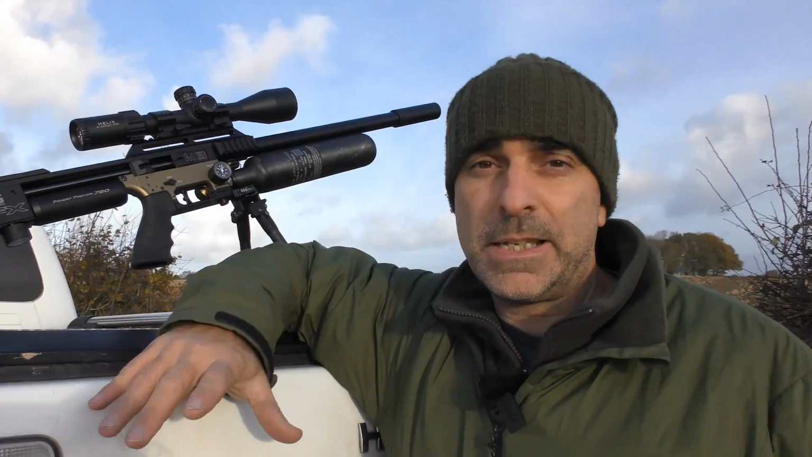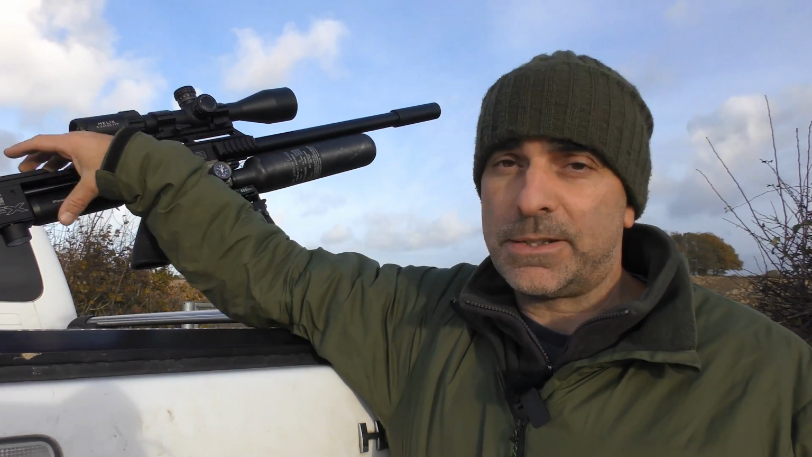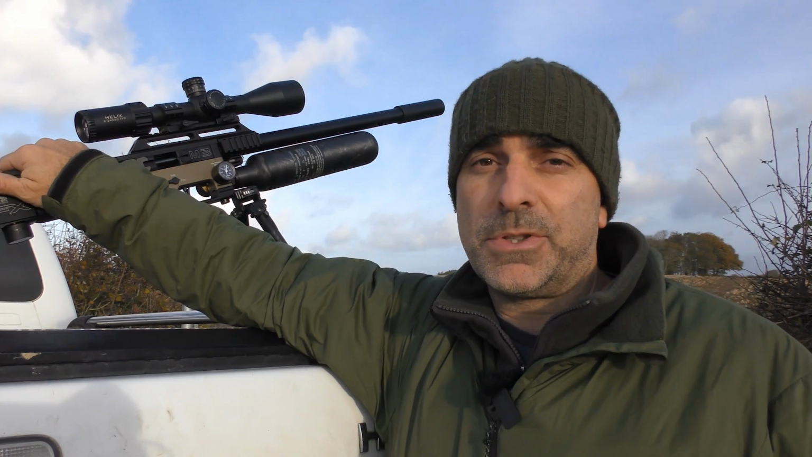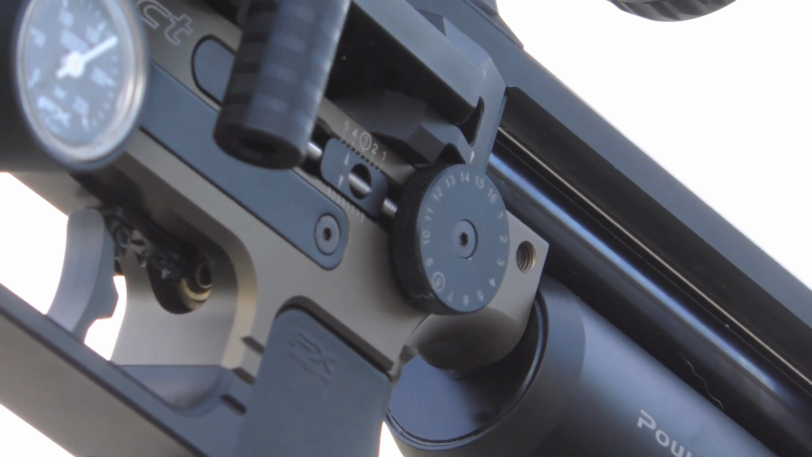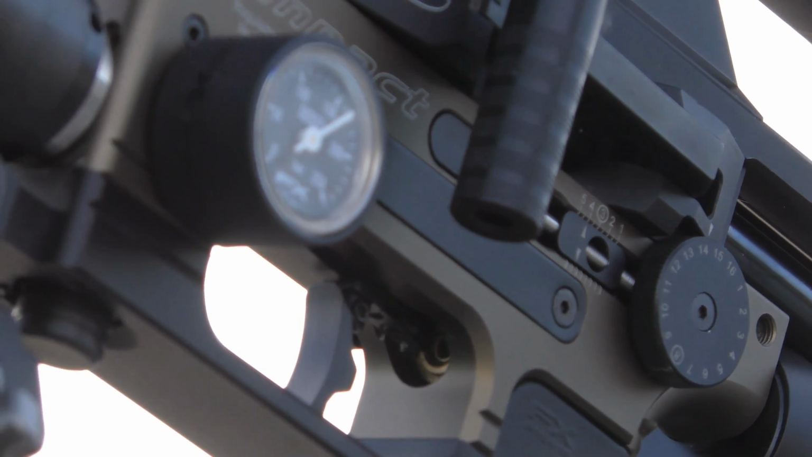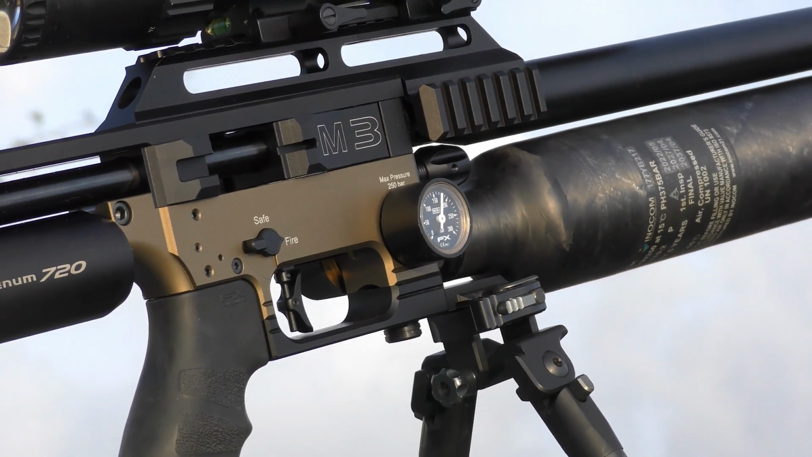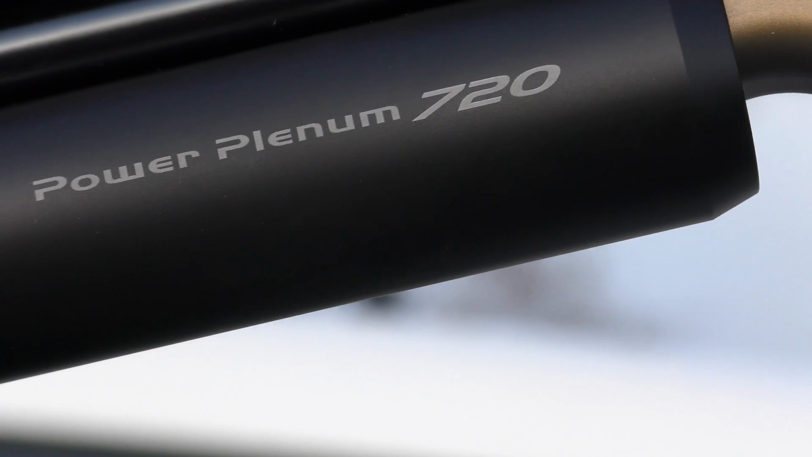So what is it that makes these rifles so accurate? Well, other than the quality engineering and technology that's clearly gone into these, it is the fact that you can tinker with them and customise them to suit the particular pellet or slug that you're using. So you'll notice looking at these, there's lots of gauges and little dials and things all over the rifle which do different things. Basically what this allows you to do, very much like a centerfire rifle, is you can customise it to the ammunition you're using.